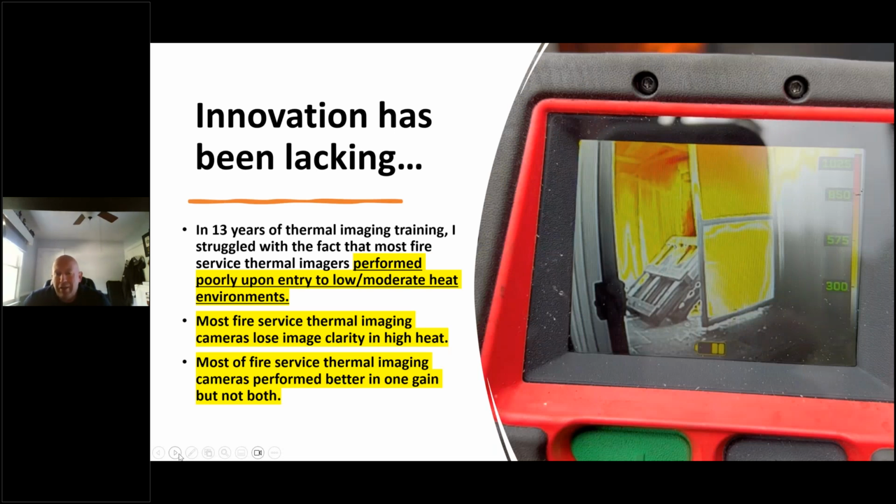And why that is this. I've been in the fire service for over 30 years now, and been playing with overpriced flashlights, AKA thermal imaging cameras, for almost 14 years, and I still consider myself a student. I don't know anything, I'm just learning, just like you. I have extensive training, but that doesn't mean I'm an expert by any means. It just tells you that I have burned and tested a lot of things.